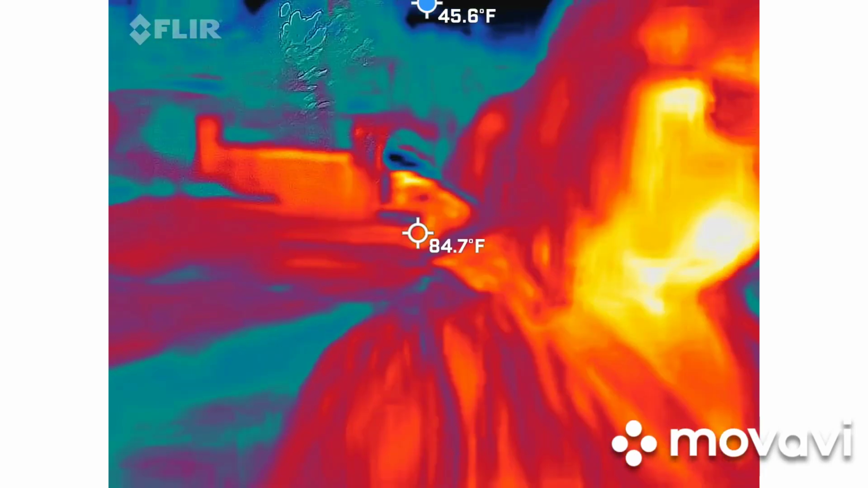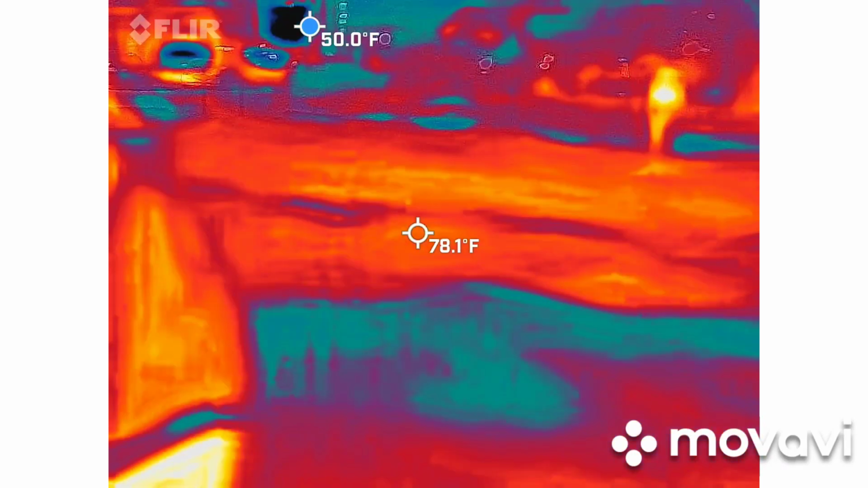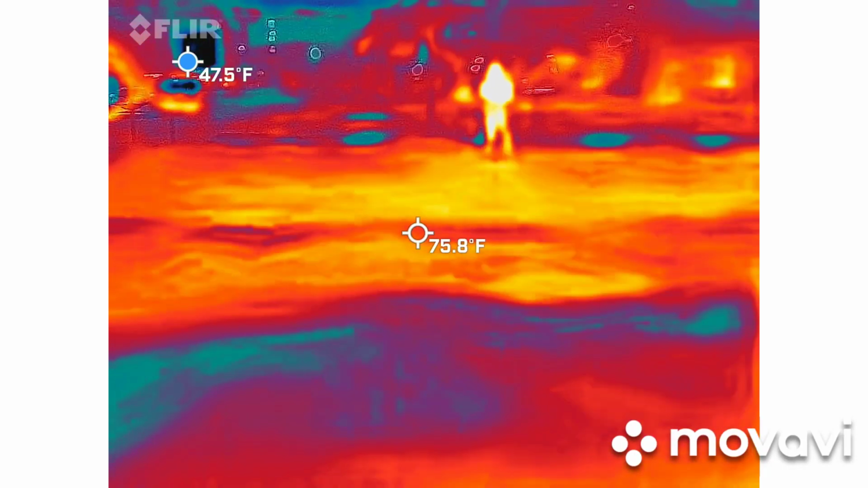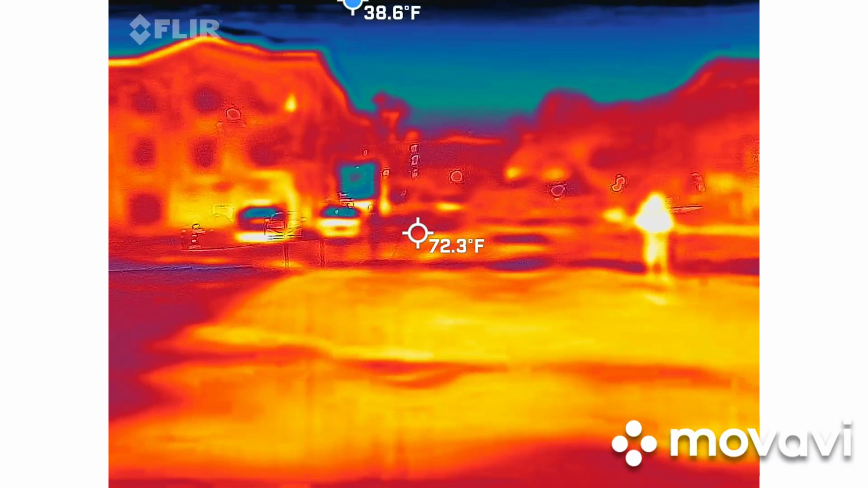Okay, I'm looking for cold spots. Cold spots that shouldn't be. Like if you see the outline of a person, but yet it's blue or black, like that dark color, that's a spirit. Okay. Because we only give off heat. Right.